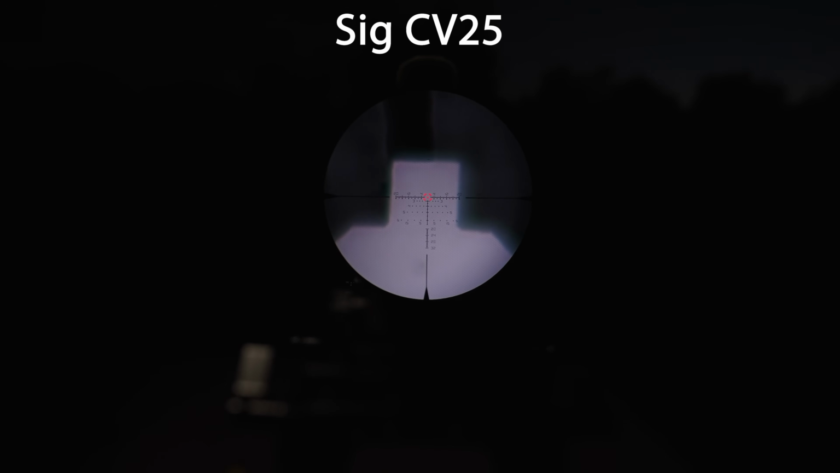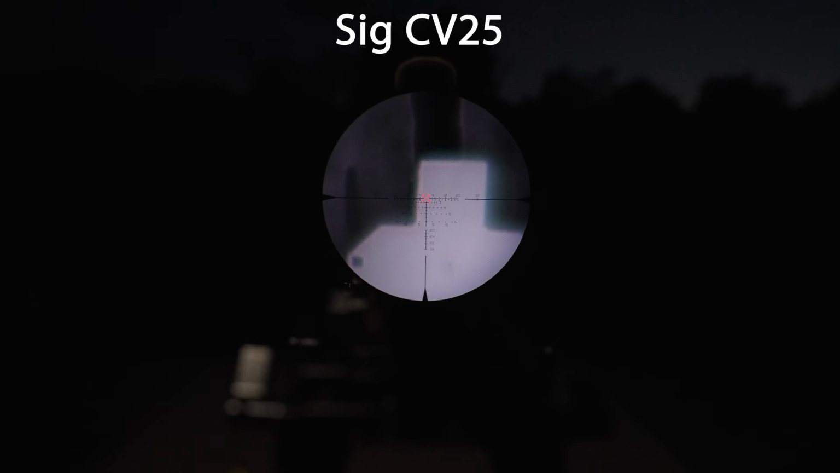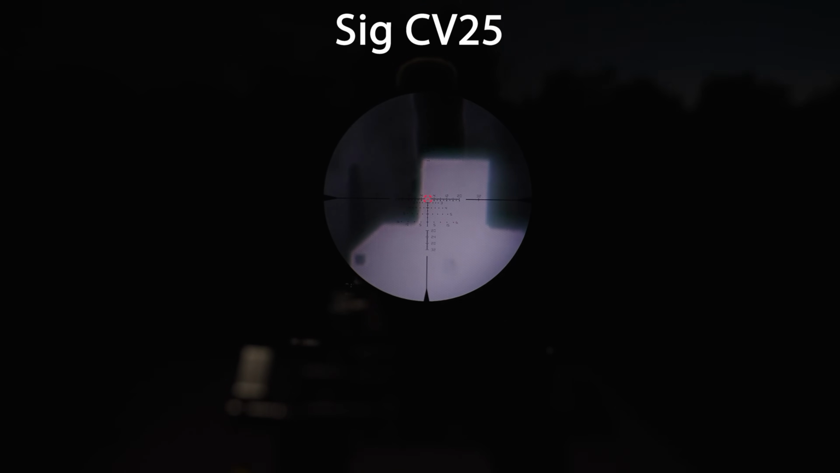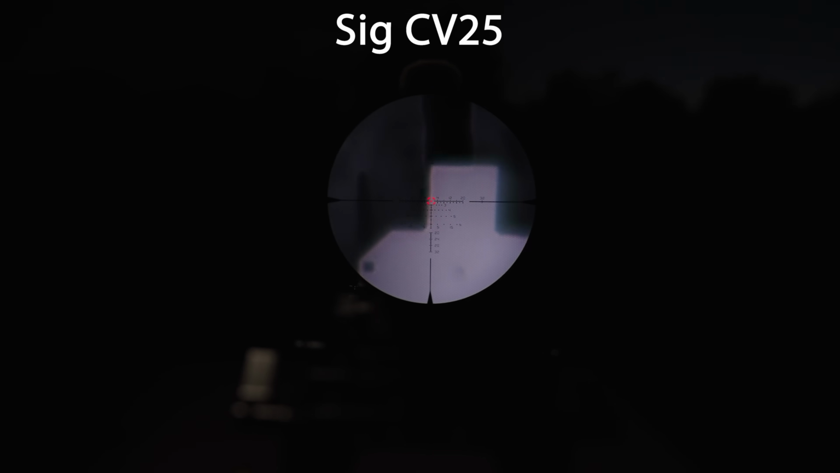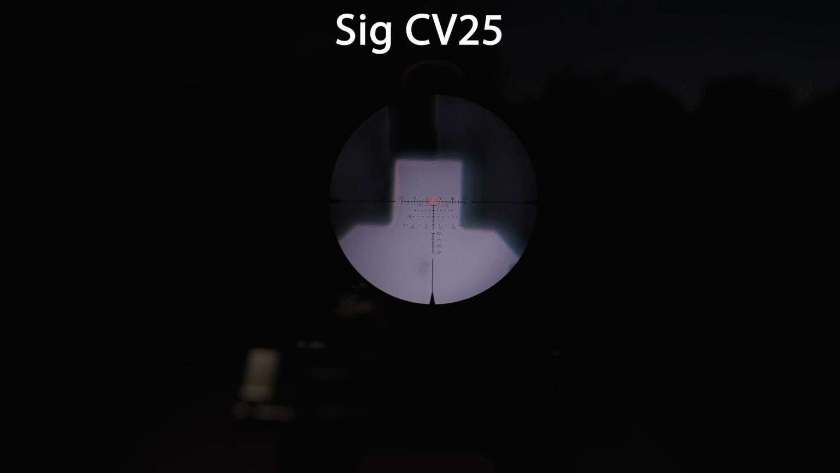So there's the CV25 pixel size, as close as I can try to get this camera to play nicely, but again, getting some artifacts unfortunately, so there's only so much I can do. But once again, it works reasonably well, even at that 10 power when we're pixel peeping.